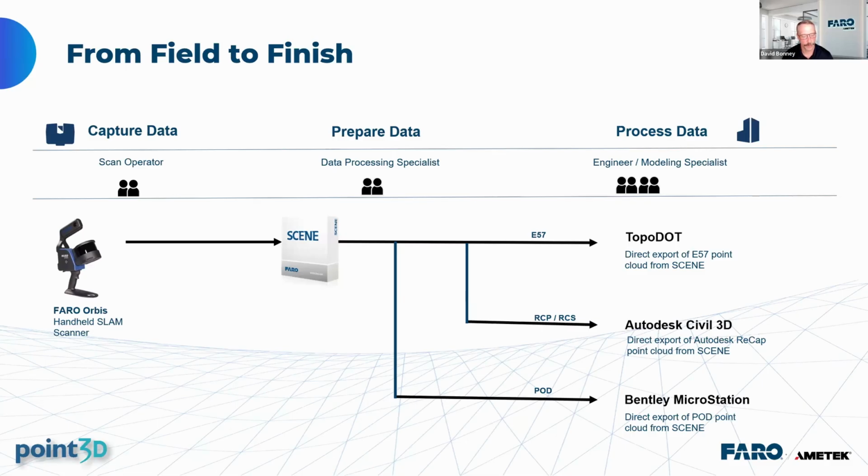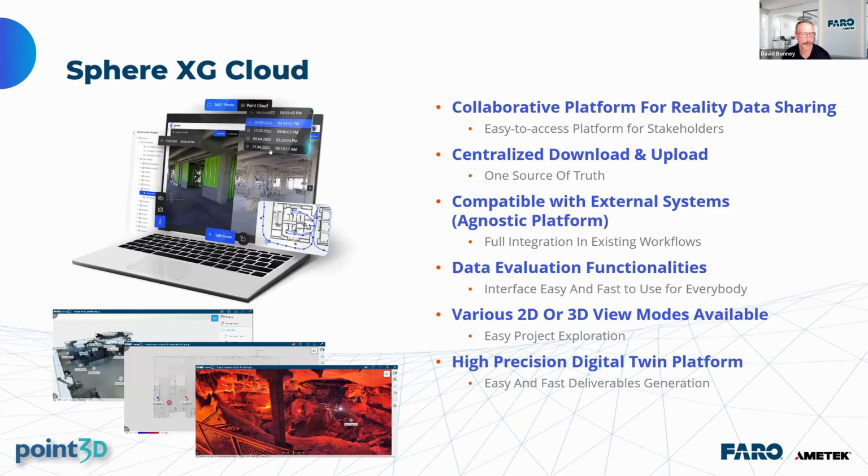Once you get it to the status that you need, we make it very easy to then move into third-party programs. So you have listed here TopoDOT, Autodesk, Bentley. We make it very simple to convert this point cloud into a usable file that other third-party software can take. All right, next slide.